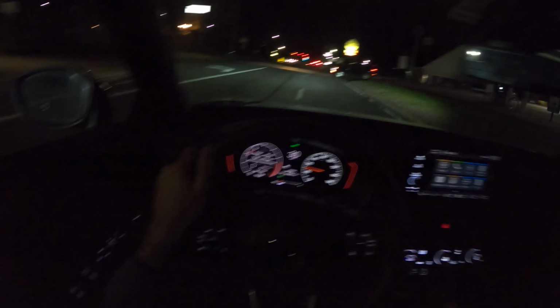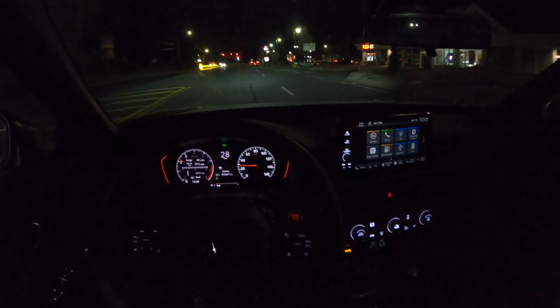I don't know why you just put your car like halfway out of a parking lot when you're pulling out, but sure, good for you.